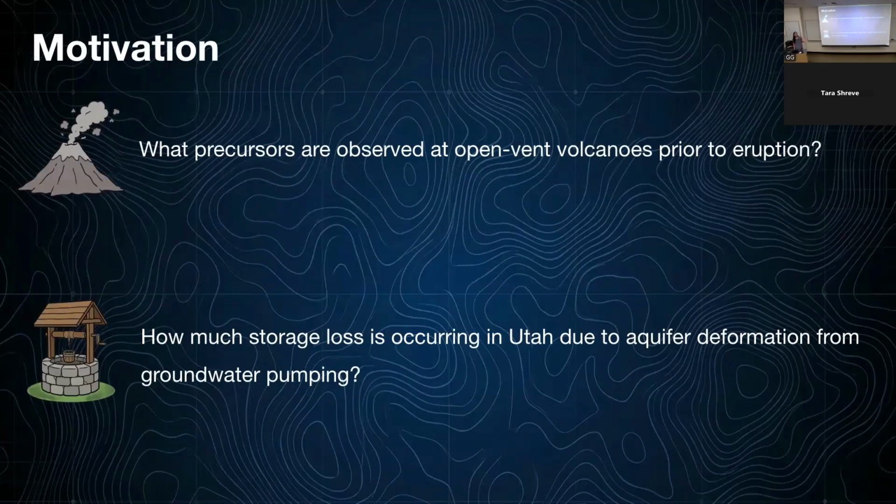The two science questions that are motivating and guiding this talk are first related to volcanic eruptions. What are the precursors that are observed at open vent volcanoes prior to eruption? And the second being how much aquifer storage loss is occurring in Utah due to aquifer deformation from groundwater pumping.